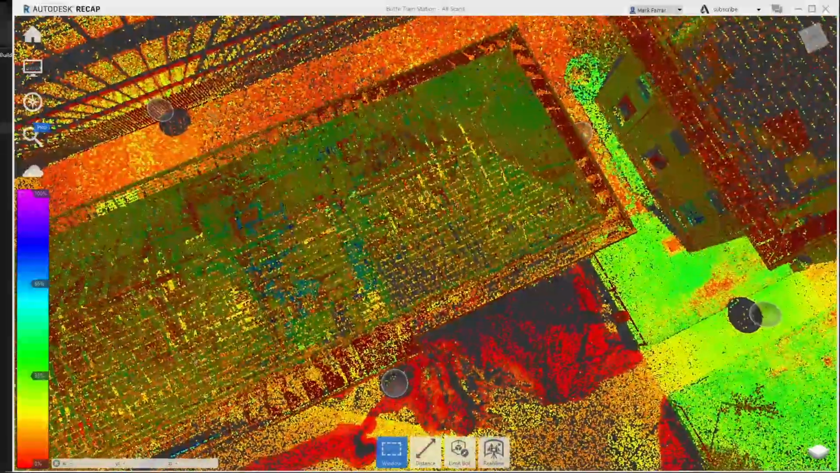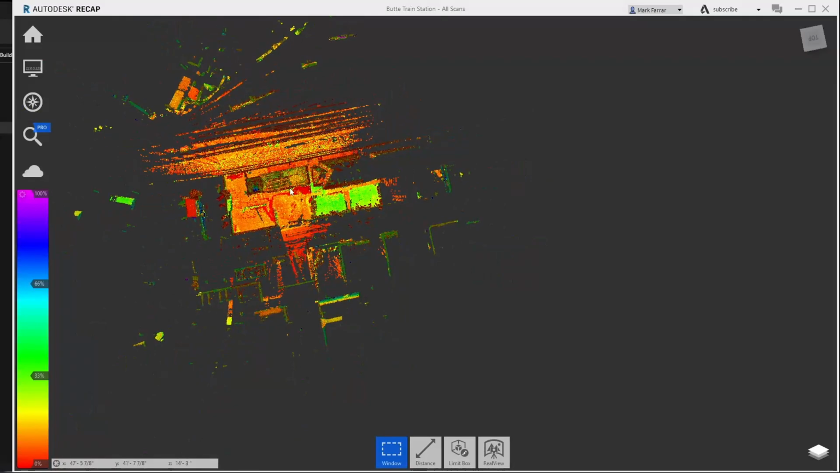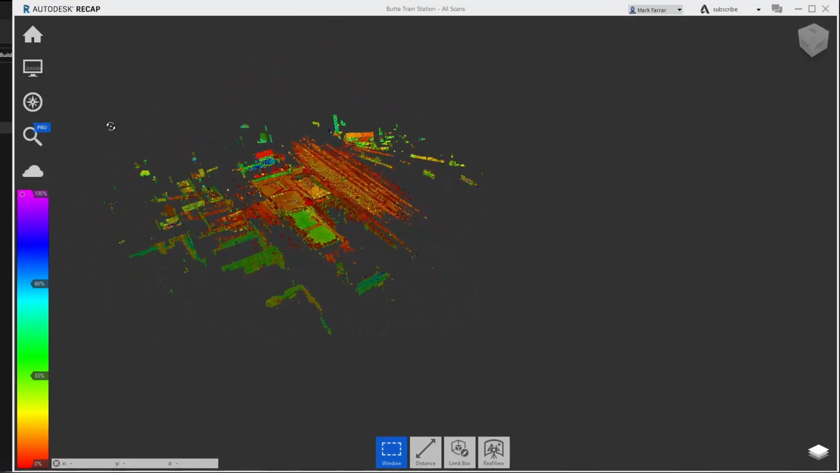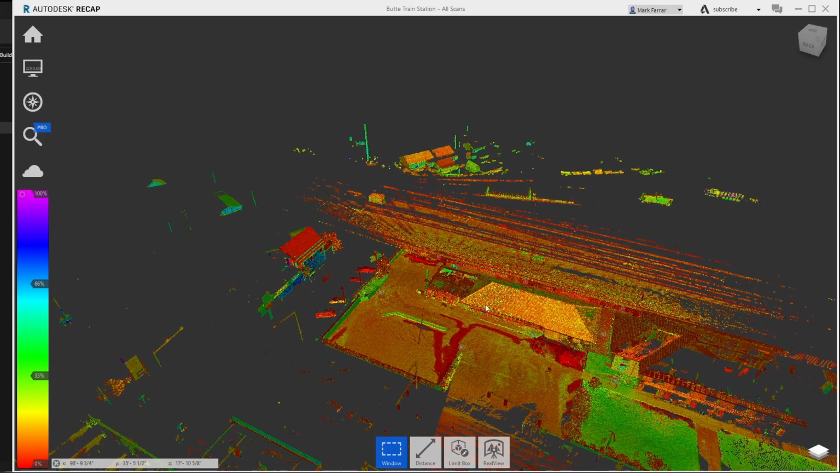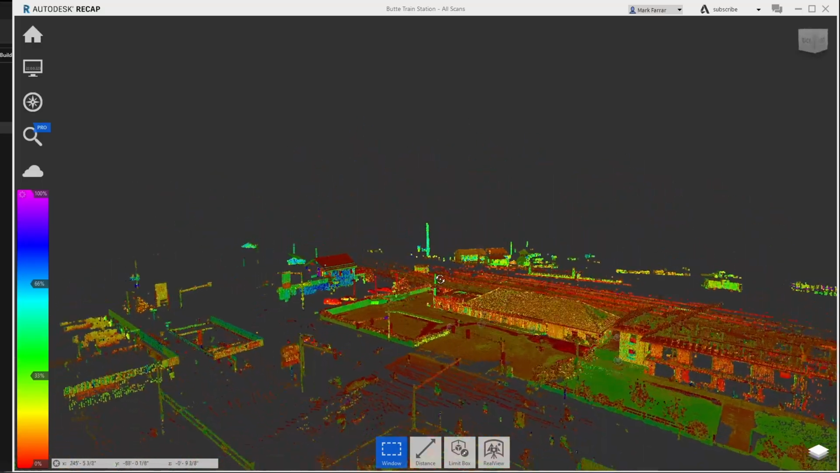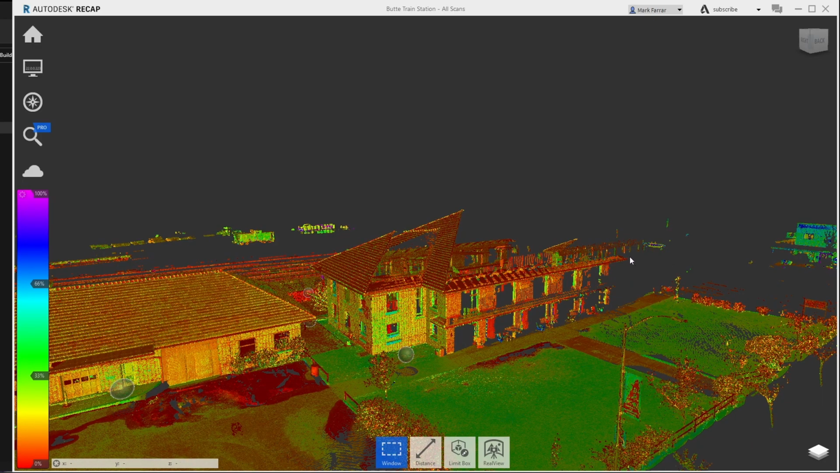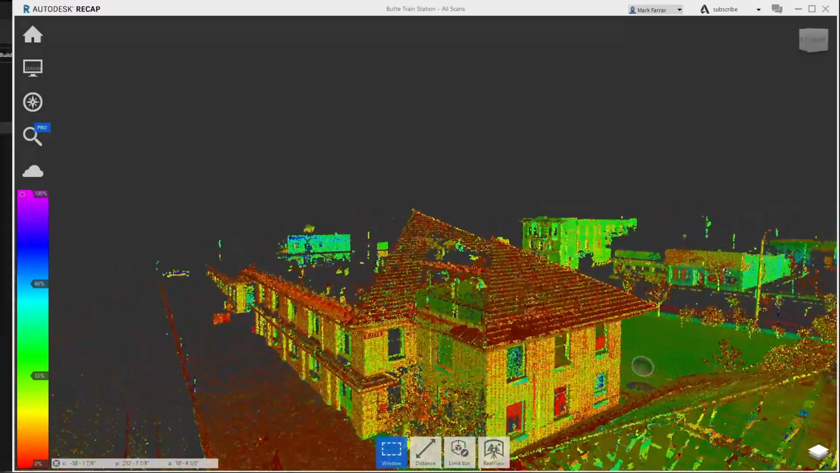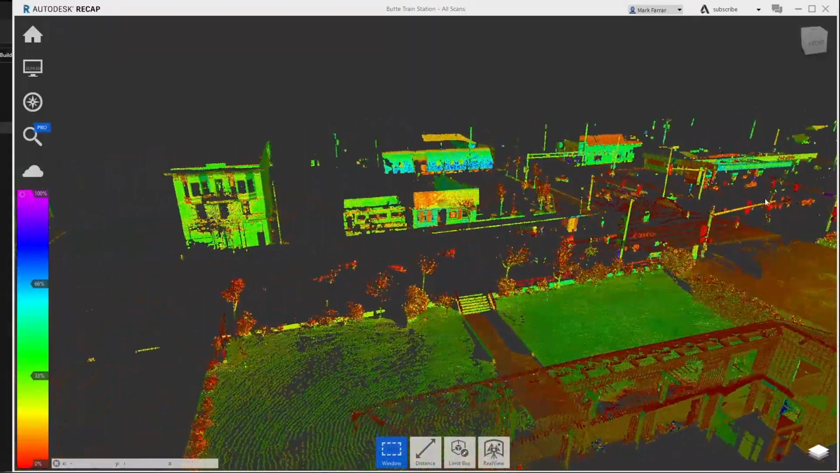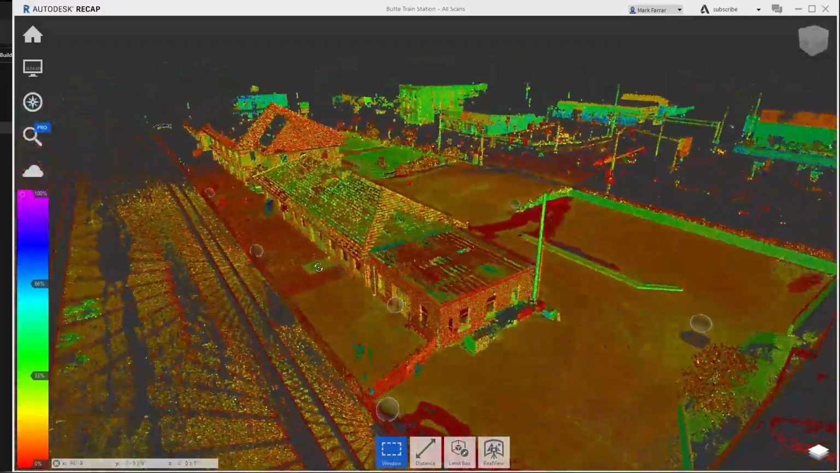What is really cool about this is the bird's eye view of this entire project. I can zoom out, and this thing goes something like 350 feet away. We picked up other businesses, the middle portion of the train station, and a little bit of the third building in the train station, the pawn shop down the road, and the gas station across the street, which is over here, on up the street. There's just a ton of information on this scan.